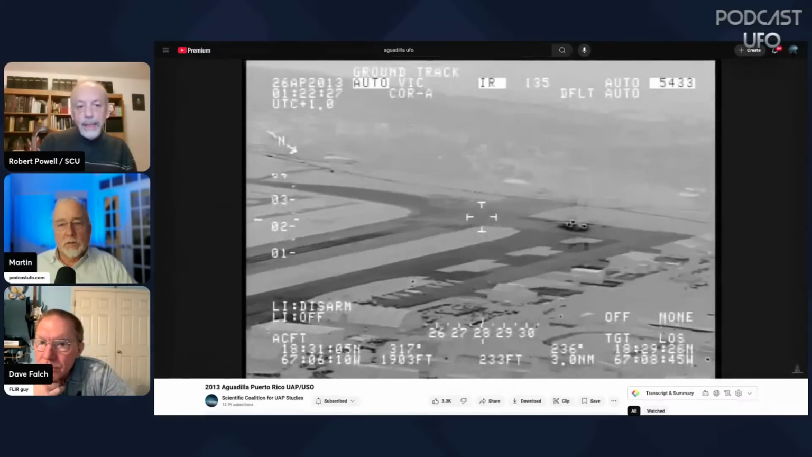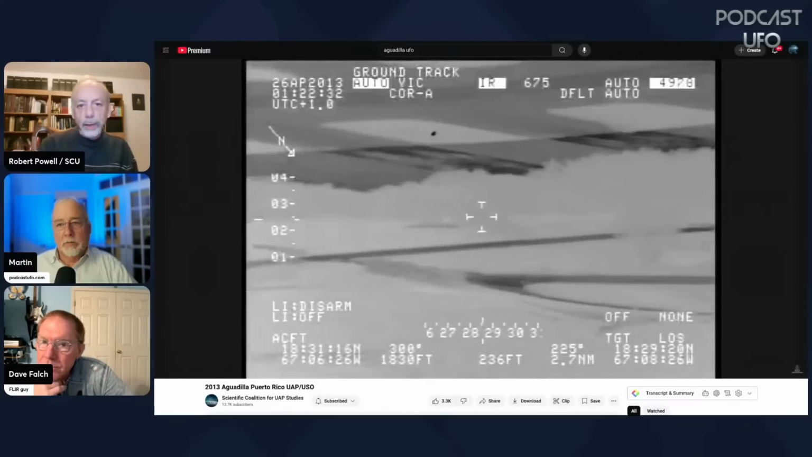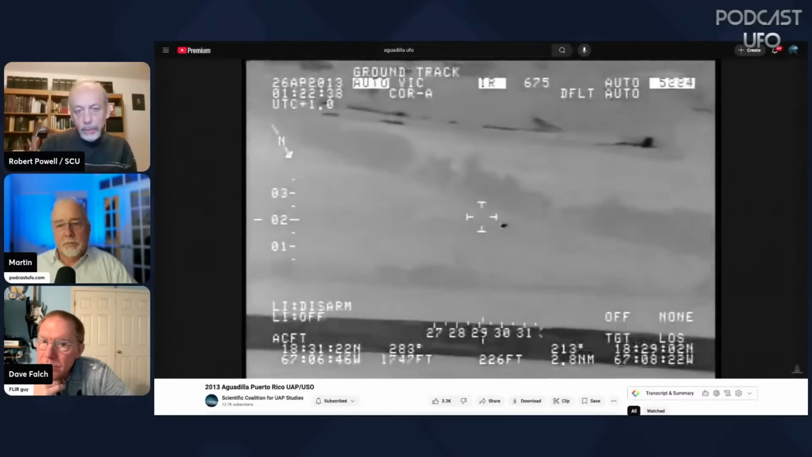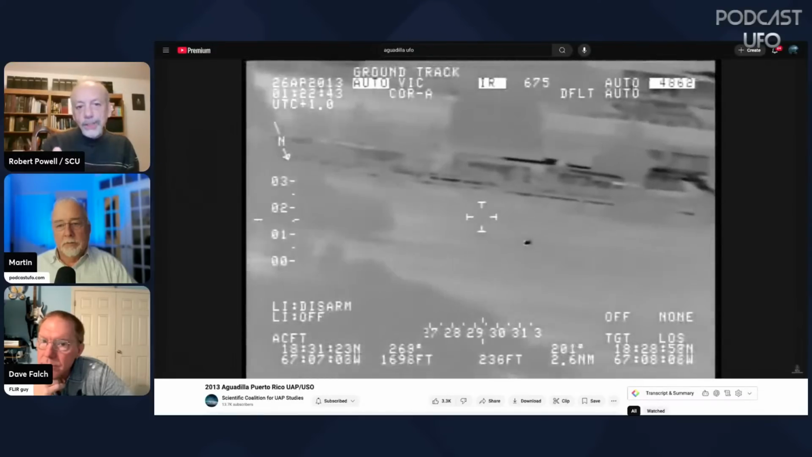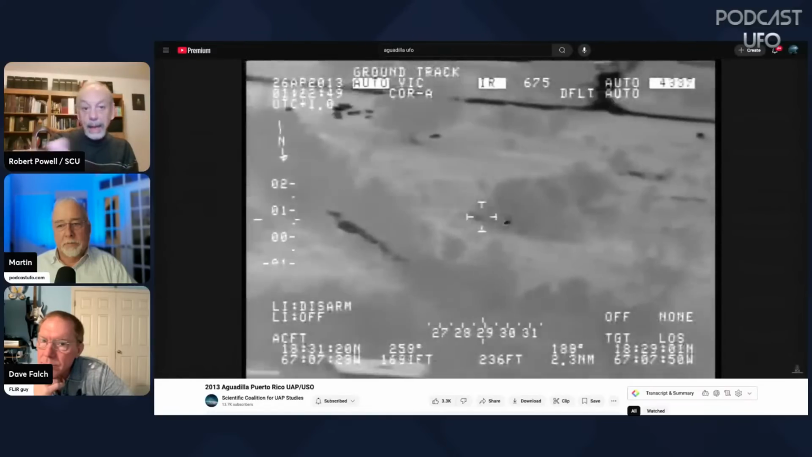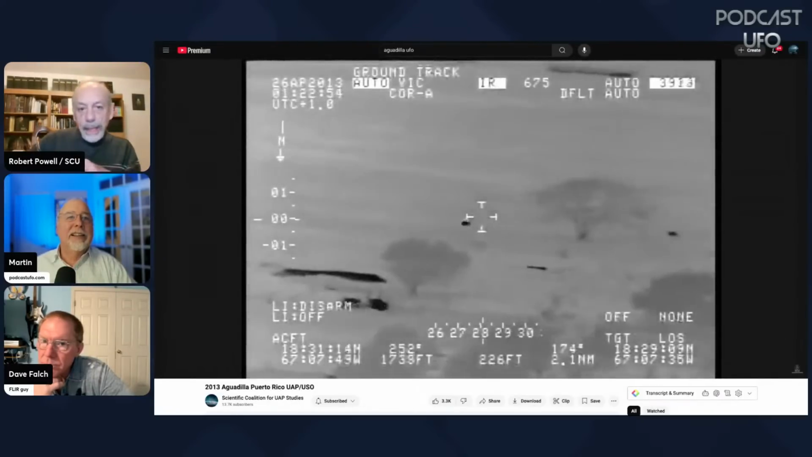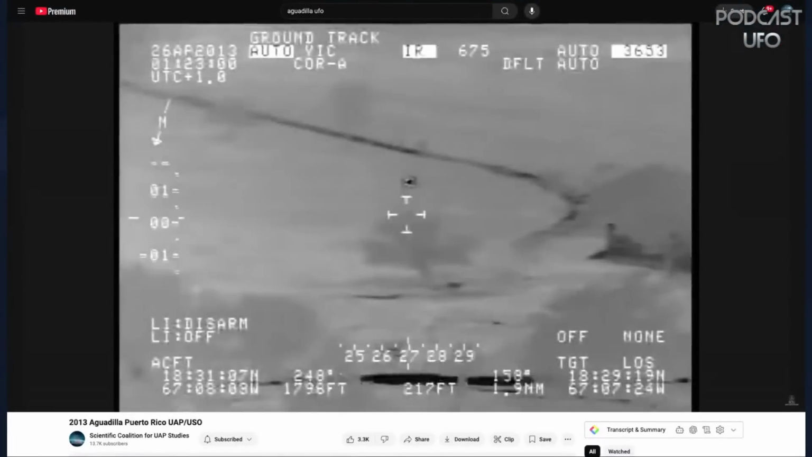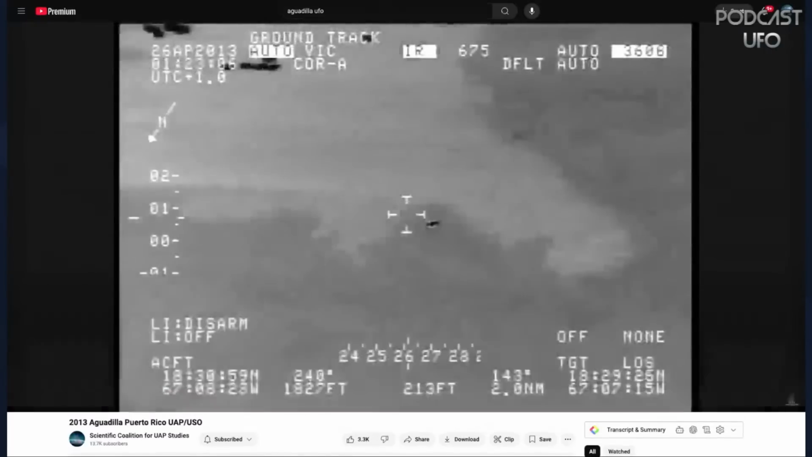So in this, the dark color is the warmer material, and the light color is colder, and that's the object that this Homeland Security plane was videoing. It's flying in over terrain. Those are trees. Those are cows. All those little black dots you just saw. So it's flying along, and in a minute you'll see it begin to fly back over the little pond. And you'll see it fly back over the airport runway shortly.